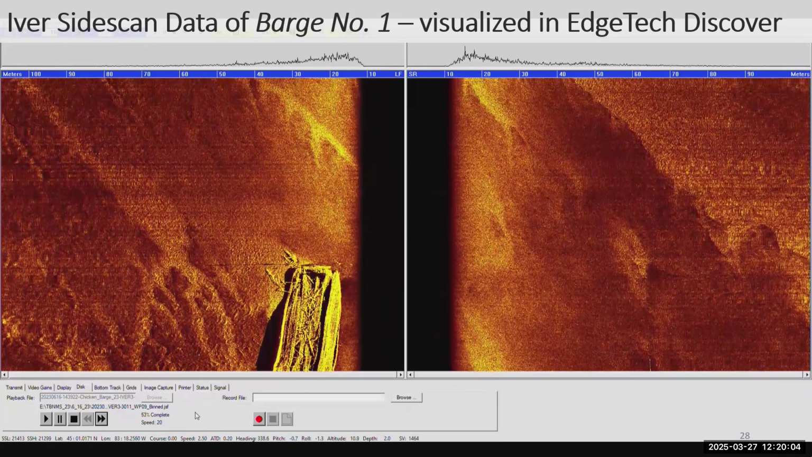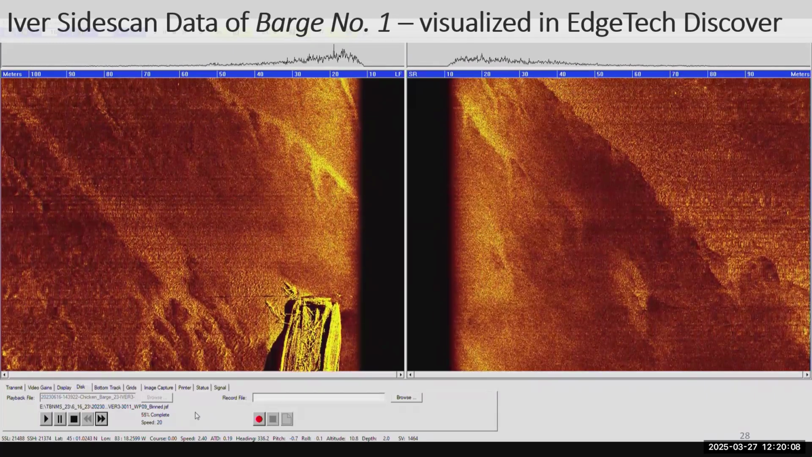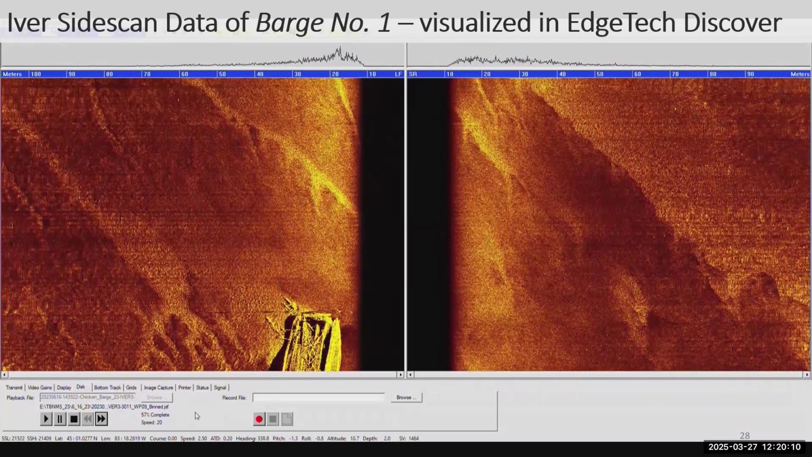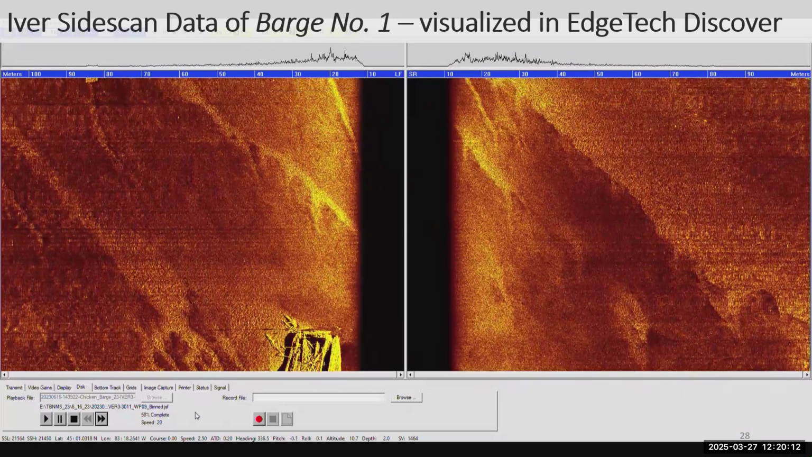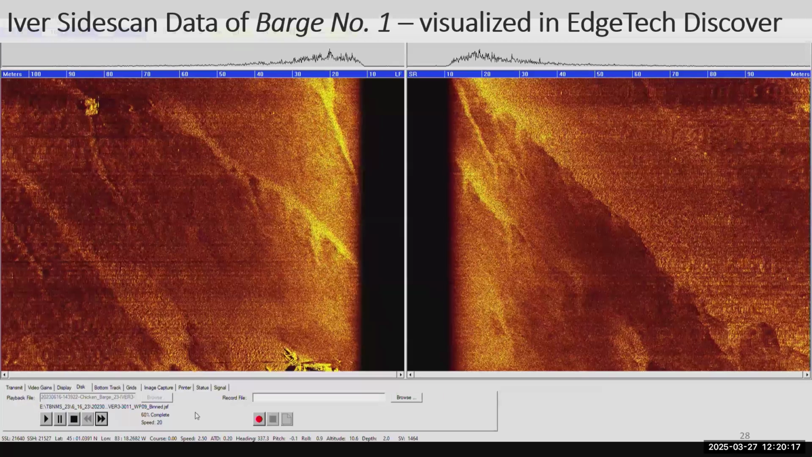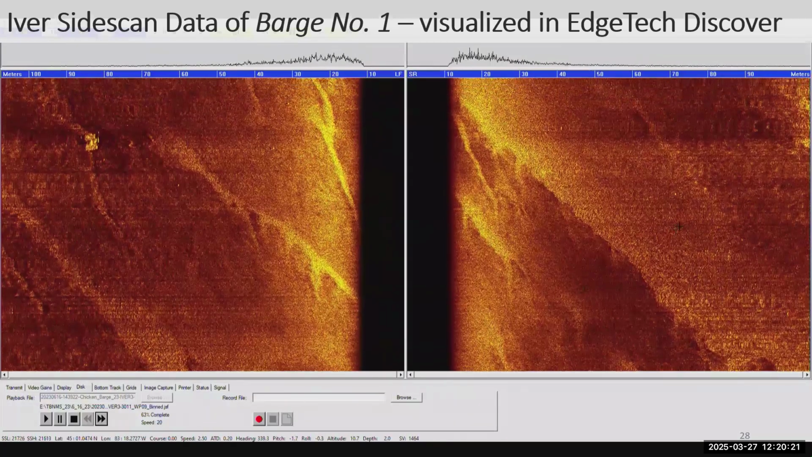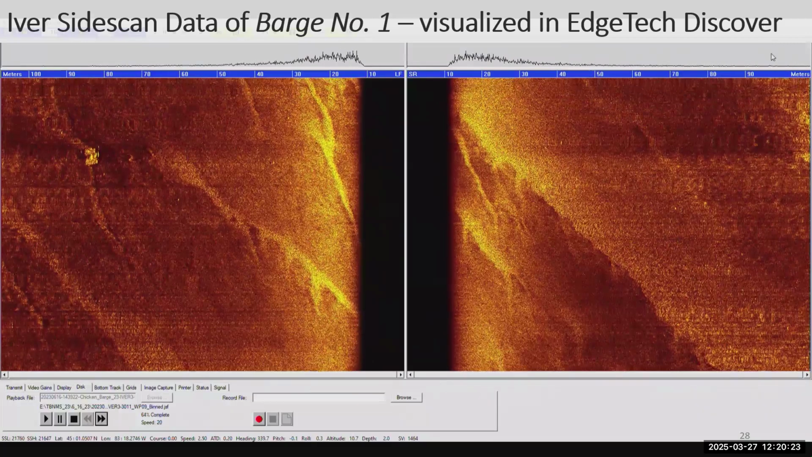Is this real time? Your software is running on the boat in real time and visualizing it? So it's not real time. We get the data off the vehicle first, and then this is free software, but it's a proprietary format. It does take a little while to process, and it is doing some pre-processing for us too.